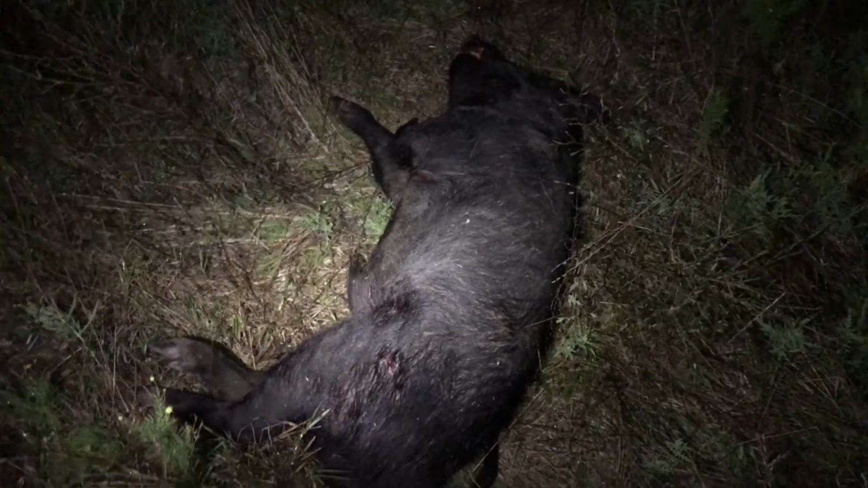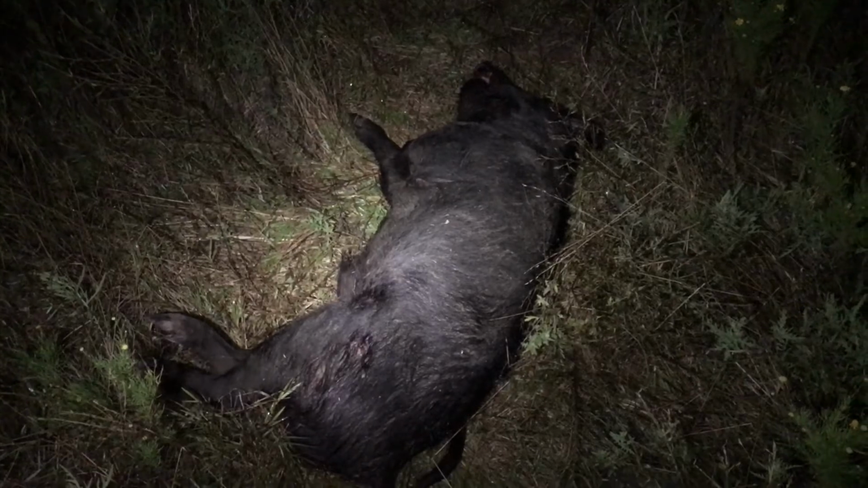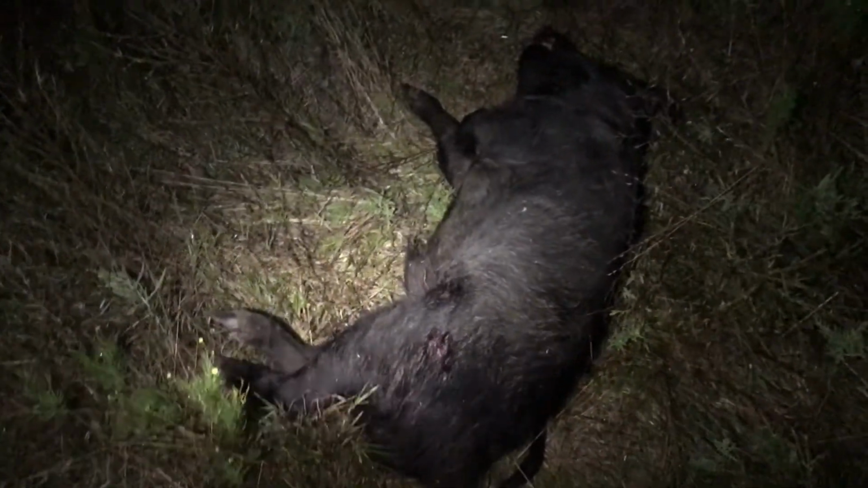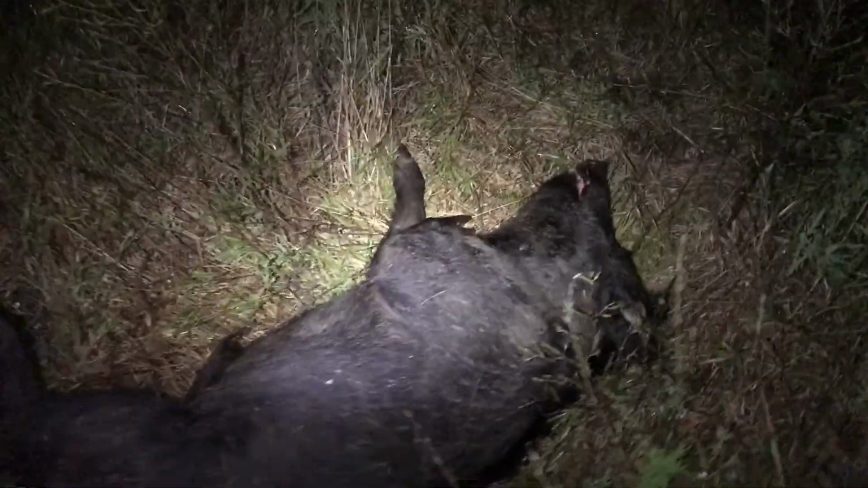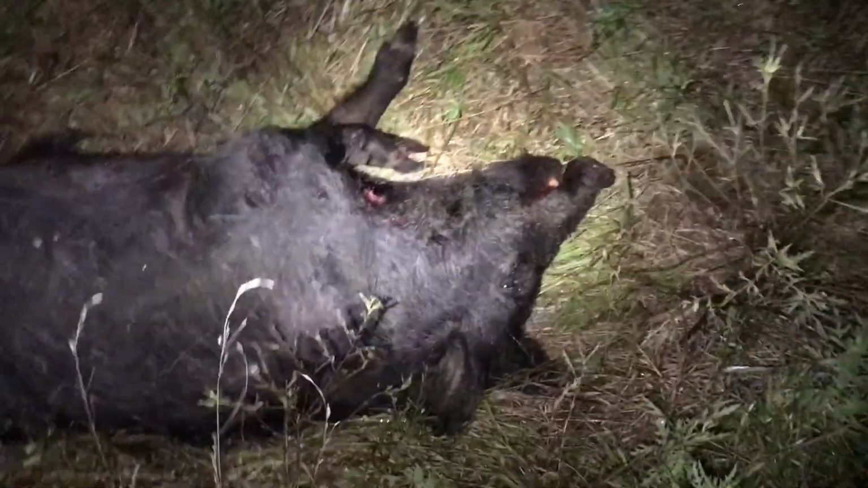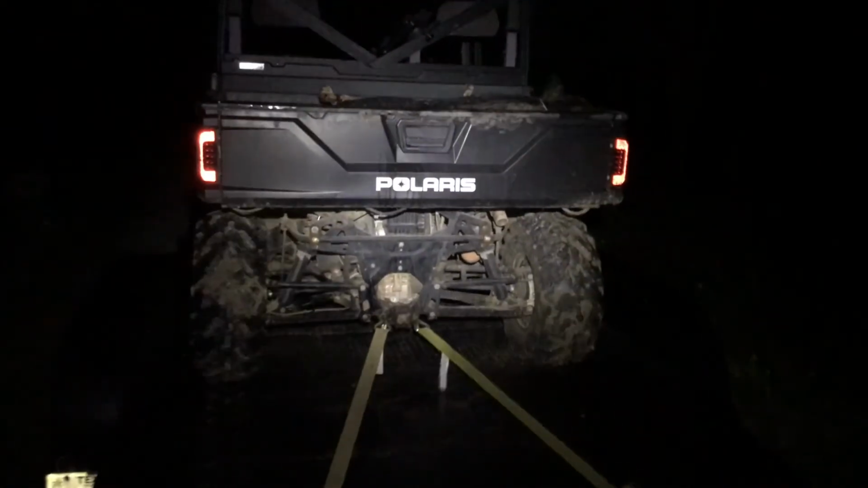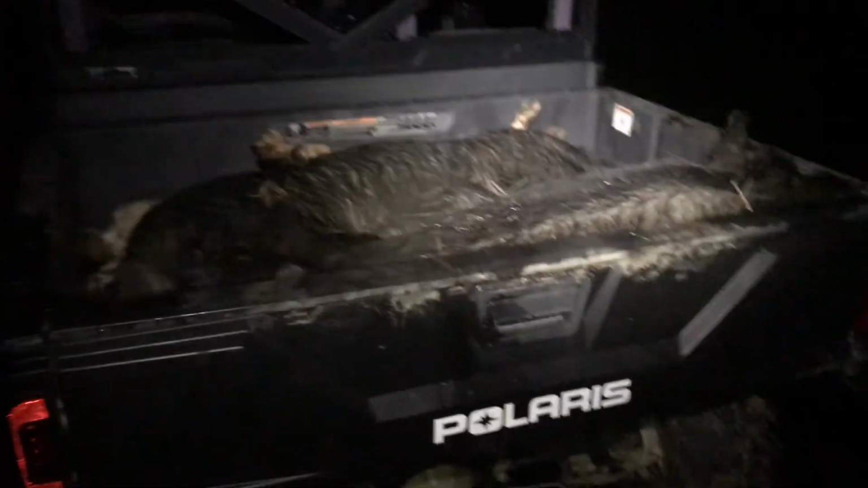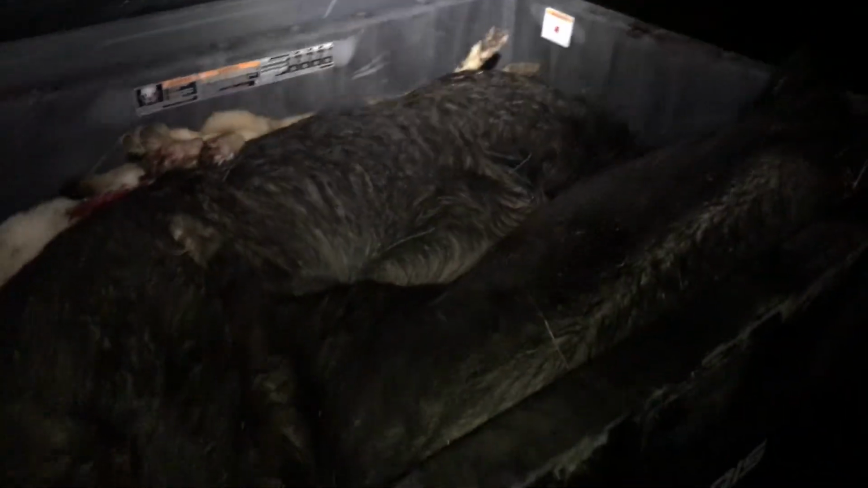I hit this hog like 10 times before he went down. I thought I got a couple of good shots on him and he went down for good, but when I got close, he just kept going. Had to put a couple more in him. Well, we had a pretty successful hunt. Got everything loaded up. We're gonna head out. Got the 2 coyotes, and this hog in the middle, this thing, I don't know how much it weighs. I don't have a scale, but that's probably the biggest one I've ever got.